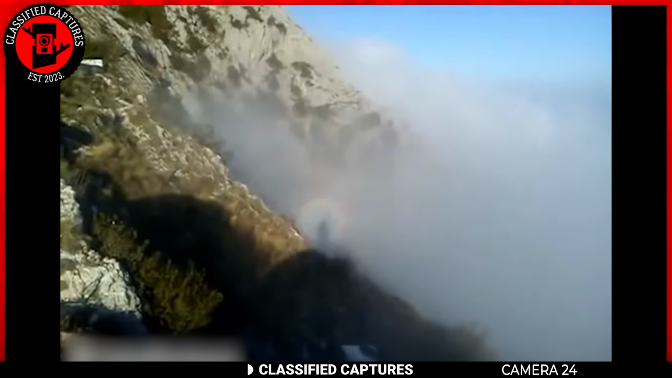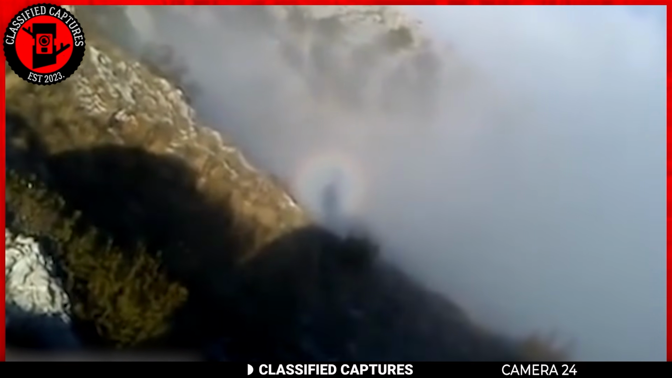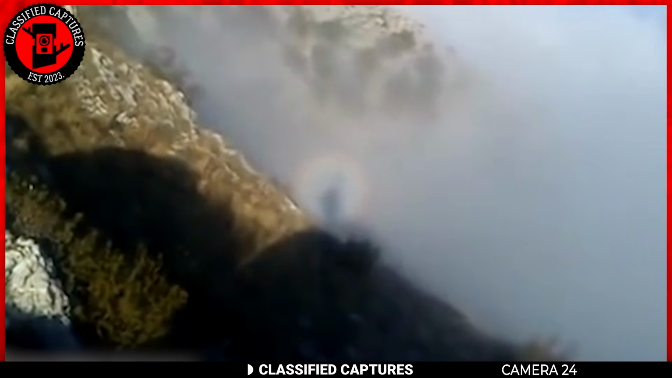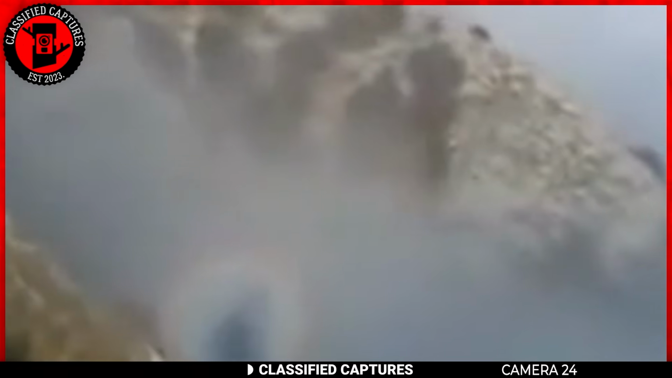From a distance, you can see a hazy figure that has a rainbow around it. That is believed to be the invisible monk of Mount Athos. Legend has it that an unnamed monk who had lived a pure and holy life and was dedicated to asceticism and prayer was rewarded with invisibility and would only appear to those in need of spiritual guidance.